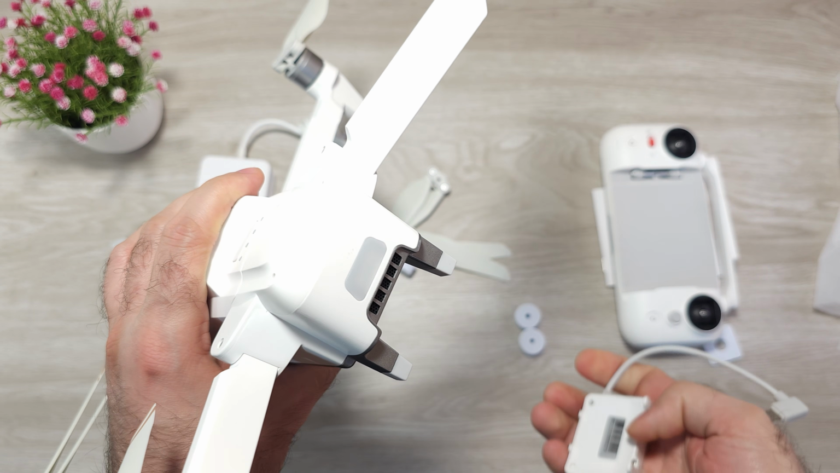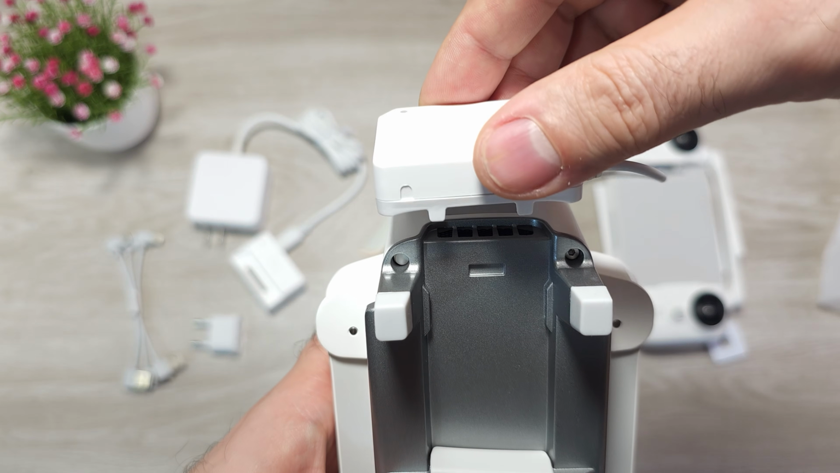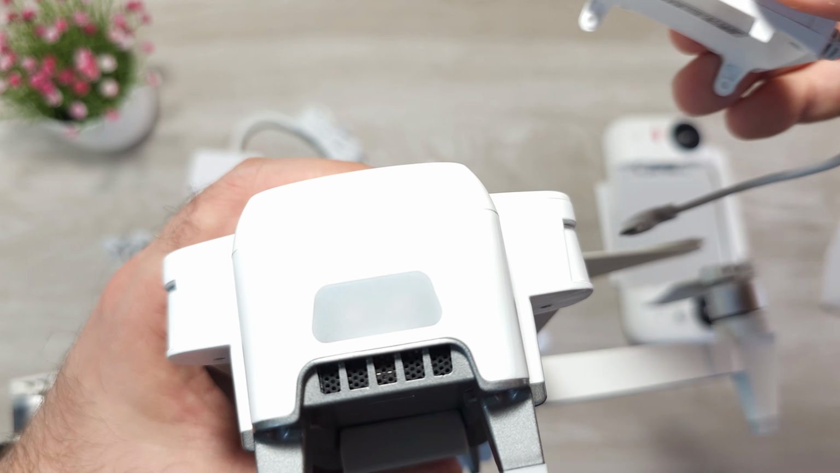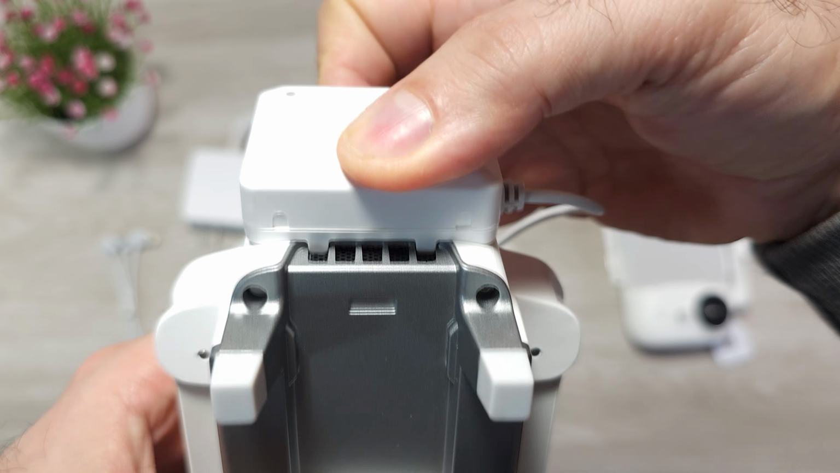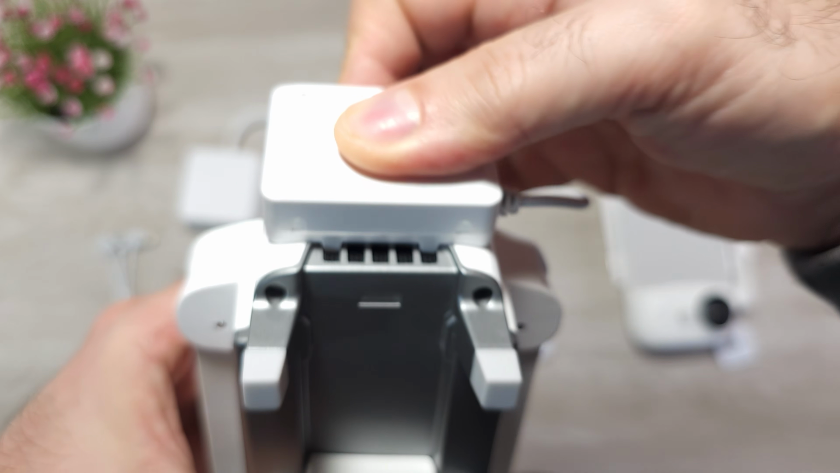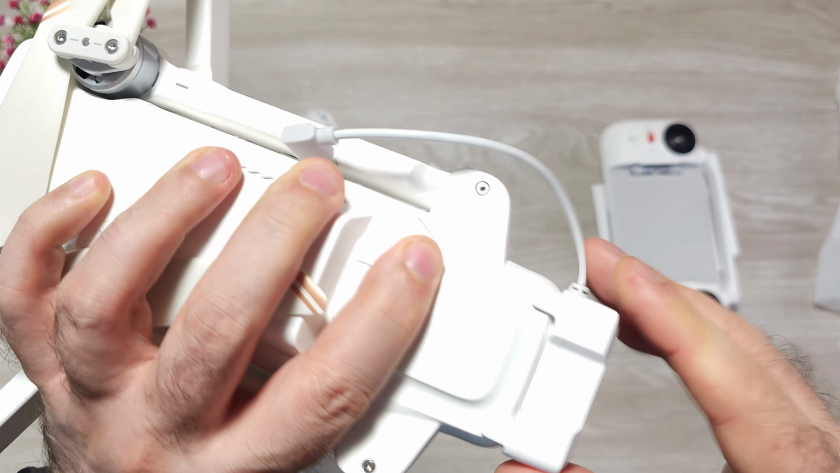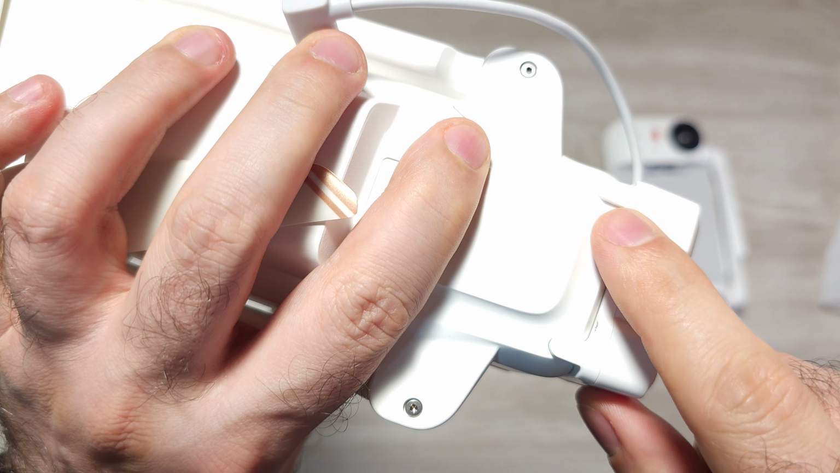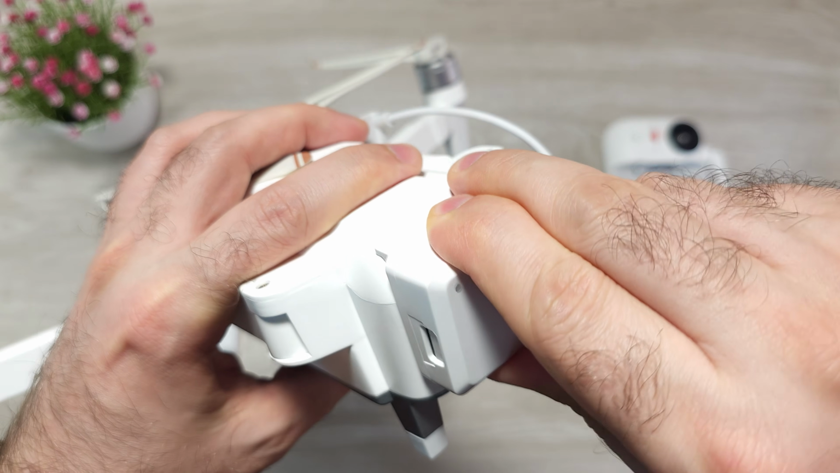Installing the 4G module is also very simple. All you have to do is match this part with these 2 pins in the exhaust hole and just press on it, and it will lock into the screw hole, and it's stable, strong, it's hard to take down.